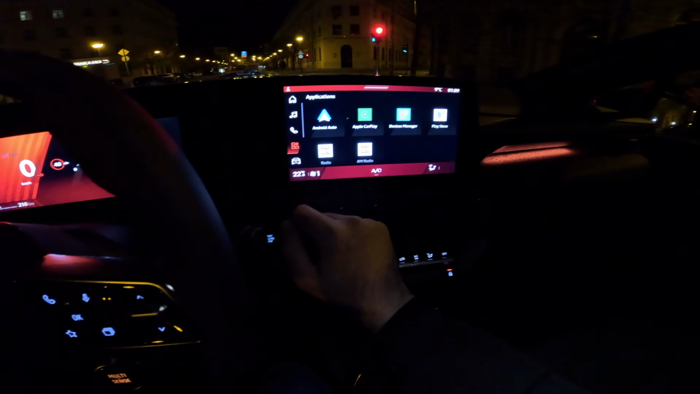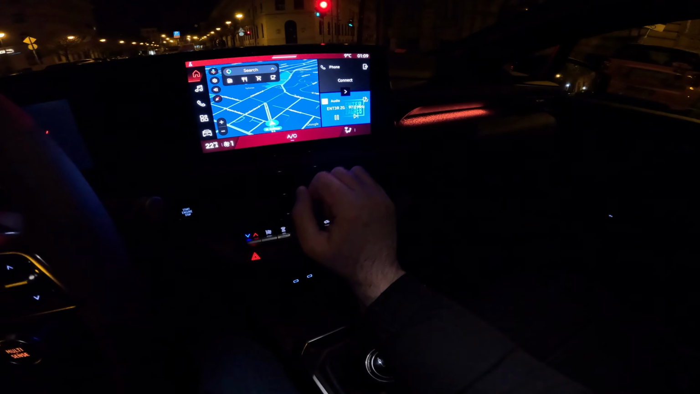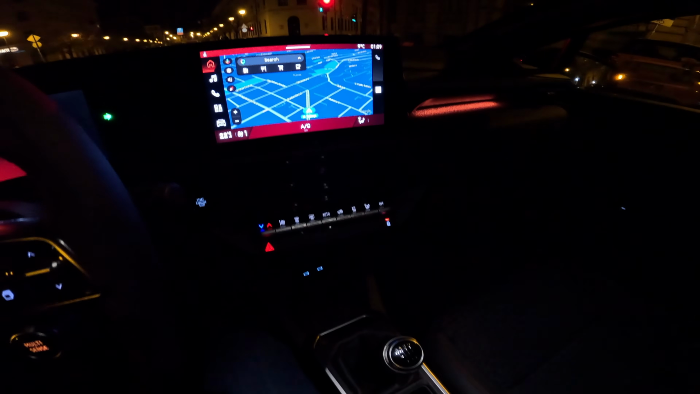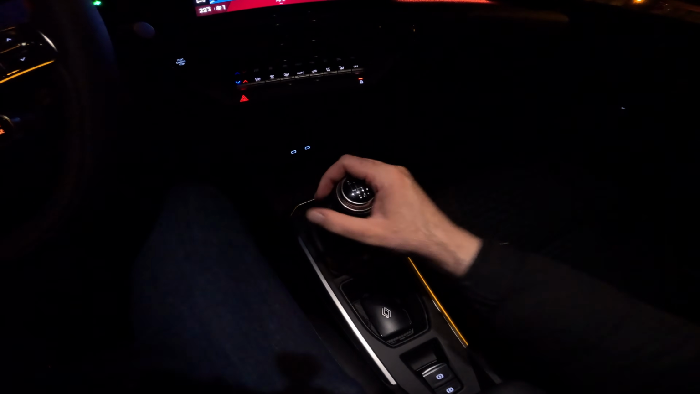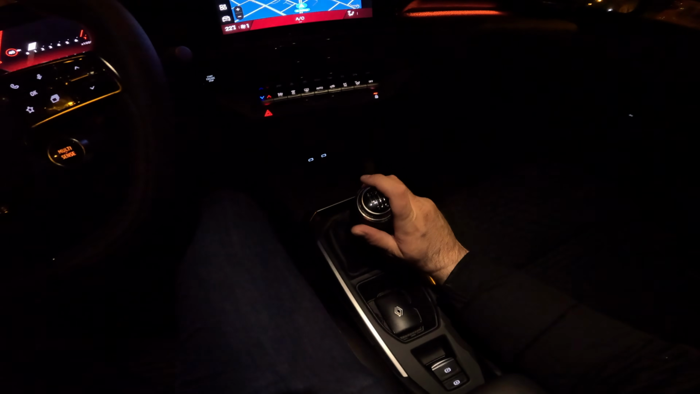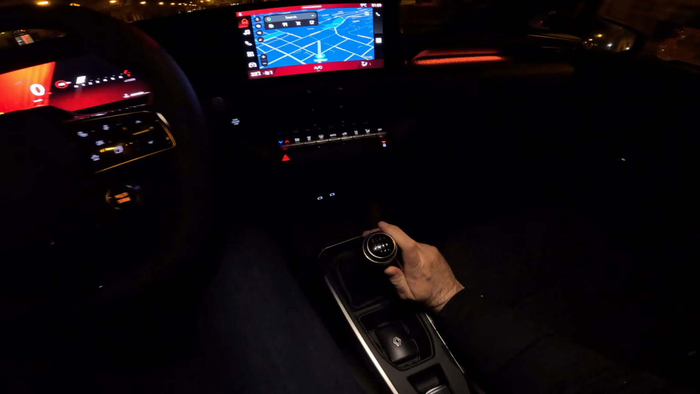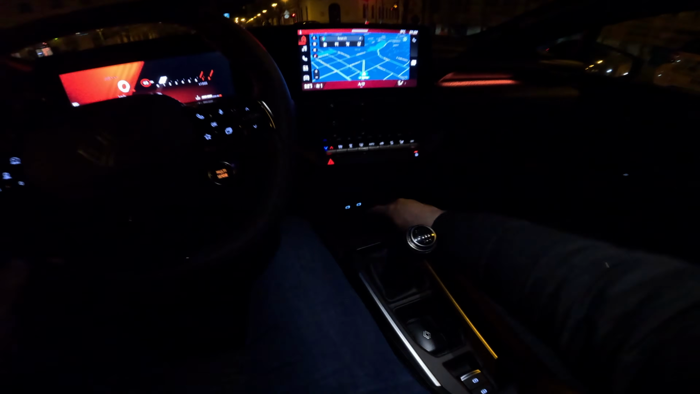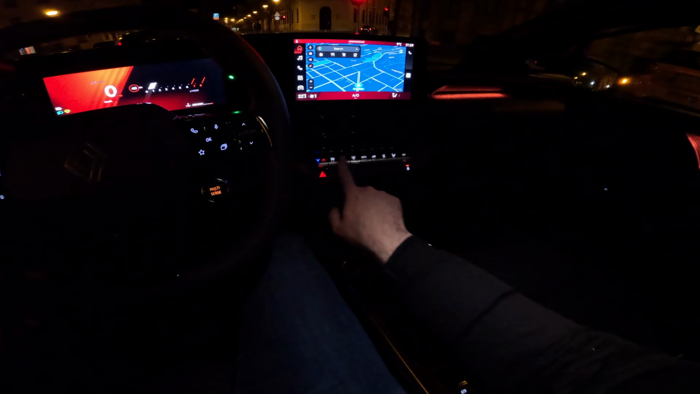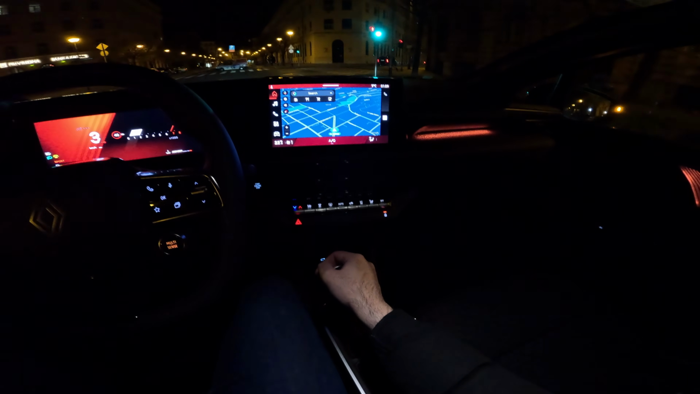This is the infotainment system. Have this view as well, or this big map view. The gear selector, the gear lever actually, it's very nice and feels good in hand. Love the materials of it. USB-C ports here, and then again the buttons for AC controls.